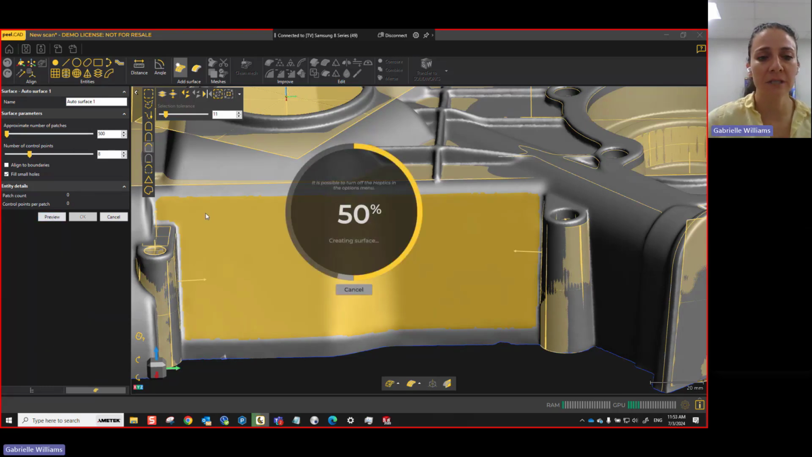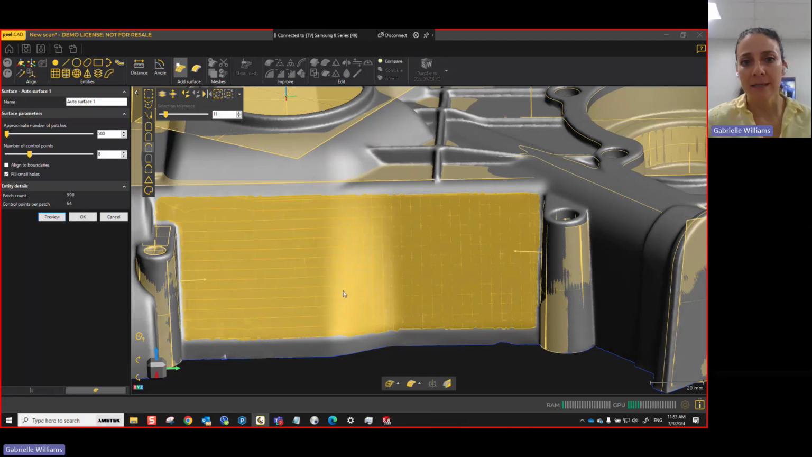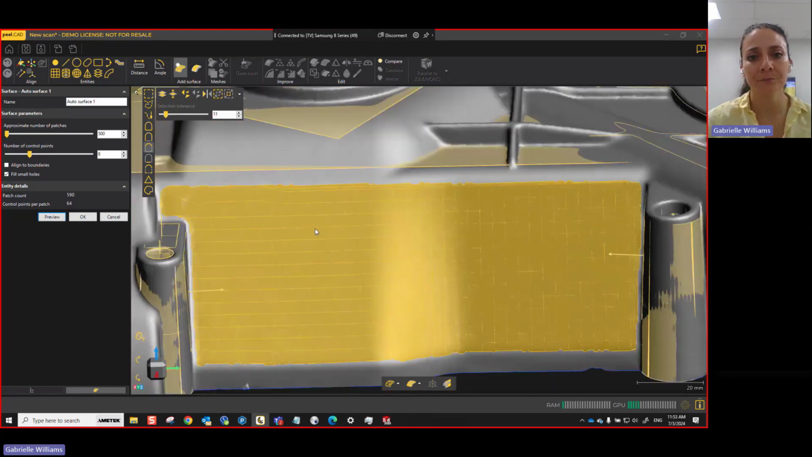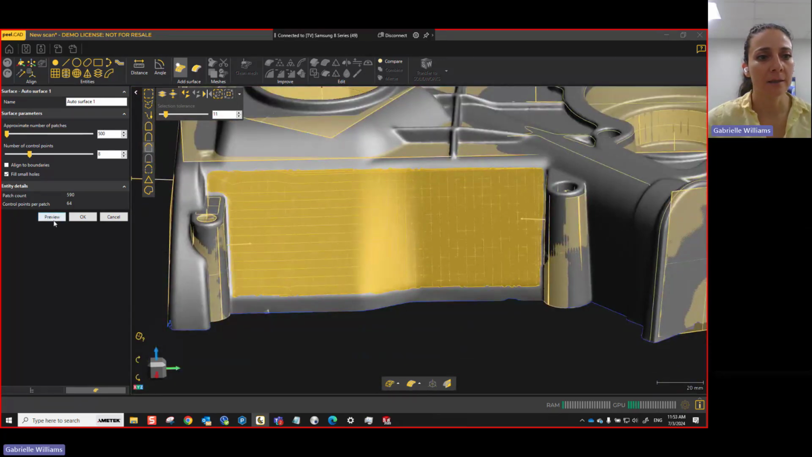What this is going to do is create approximately 500 little square patches on my mesh that represents that mesh. And even these 500 squares or so still have an 8x8 grid where it's still conforming to my mesh. And then I can hit OK.